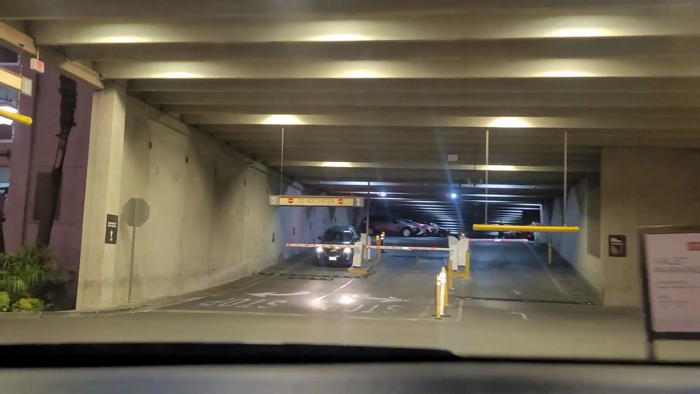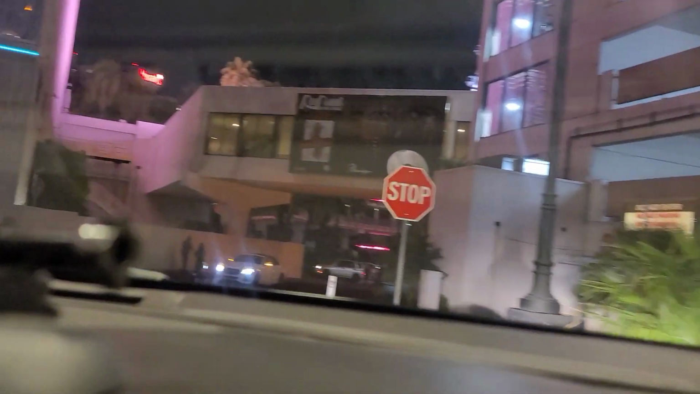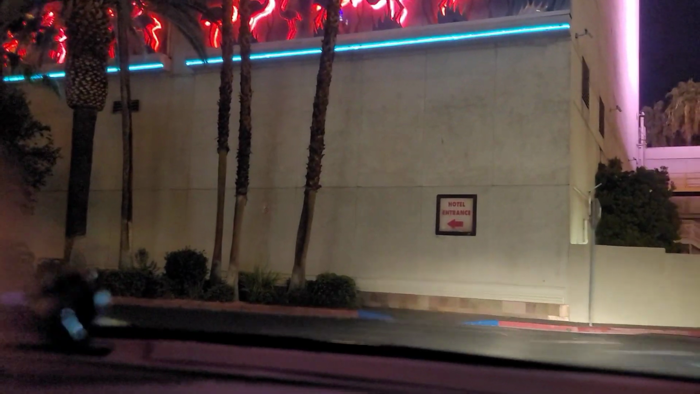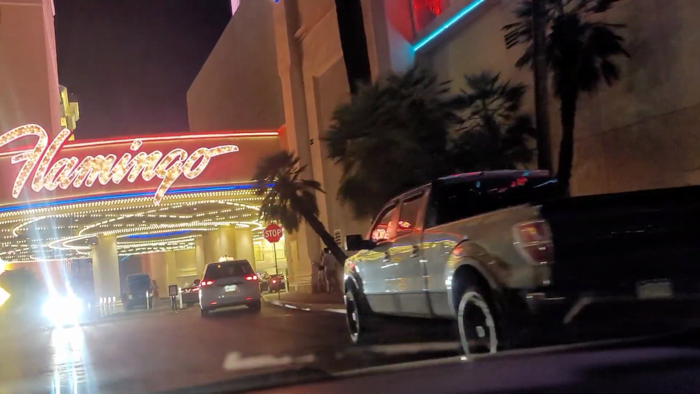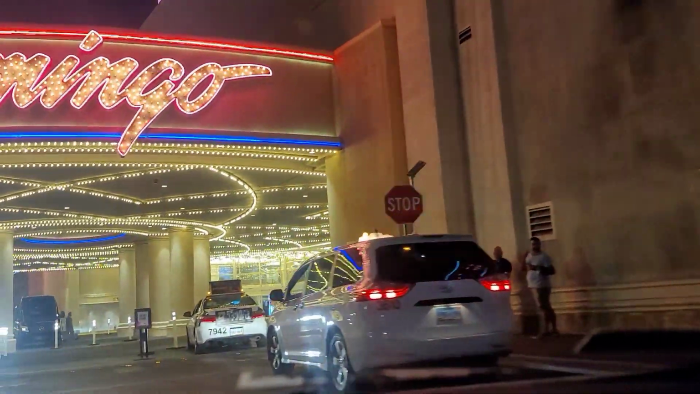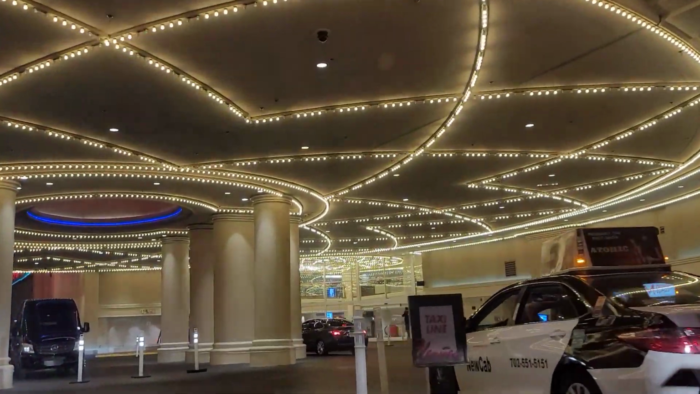So now you go from one. Okay, so that was the Cromwell, as mini as that was. And now we're gonna go to the Flamingo. And this is the oldest hotel on the strip. Everybody knows that. At least they have somewhat of a valet area.